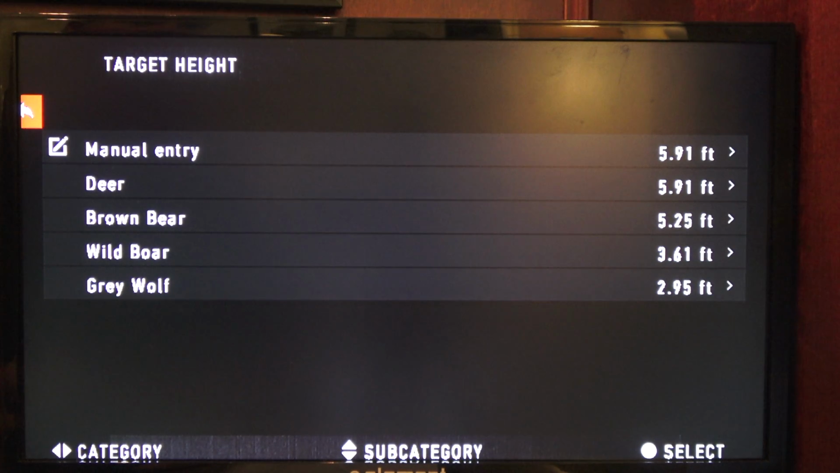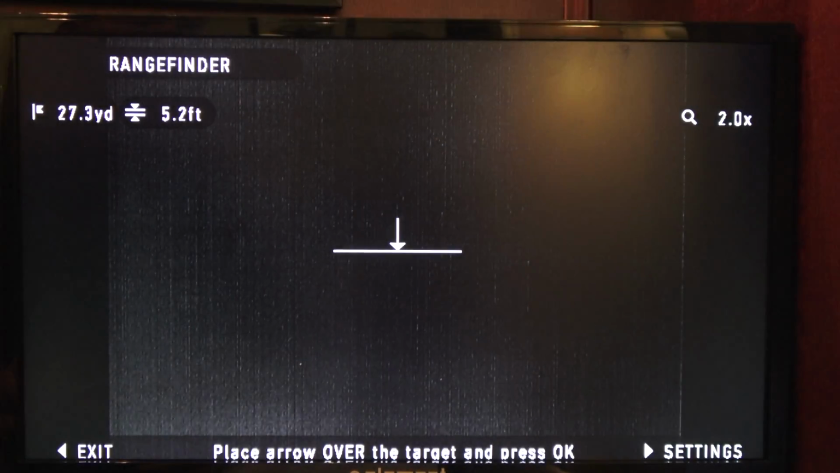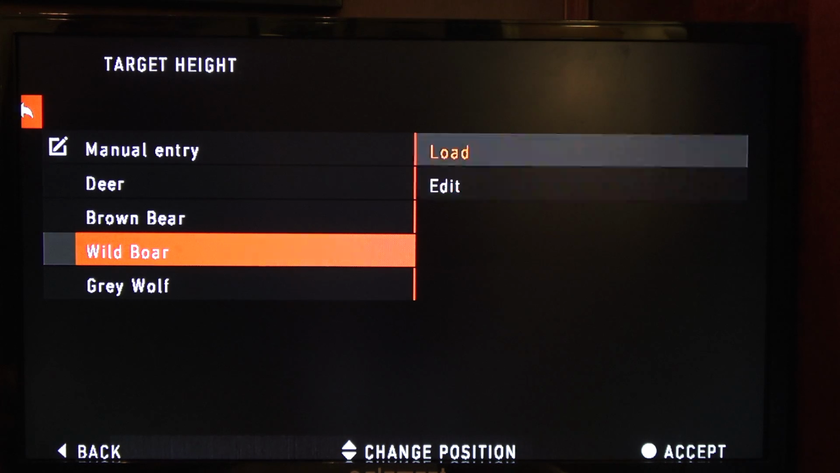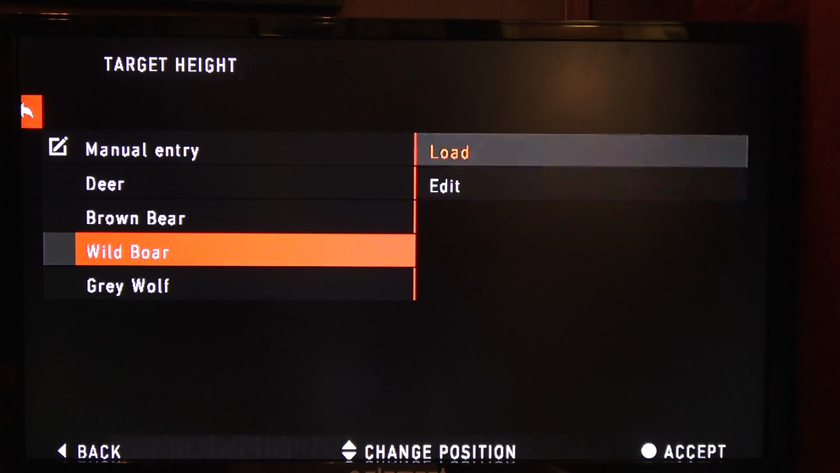Press the right arrow key again, and if you want to go to brown bear and hit load, now brown bear is your wild boar. And you can hit edit, load. You can even change the height, like if your wild boars in your area are a lot smaller than normal, you can change that. You can load.